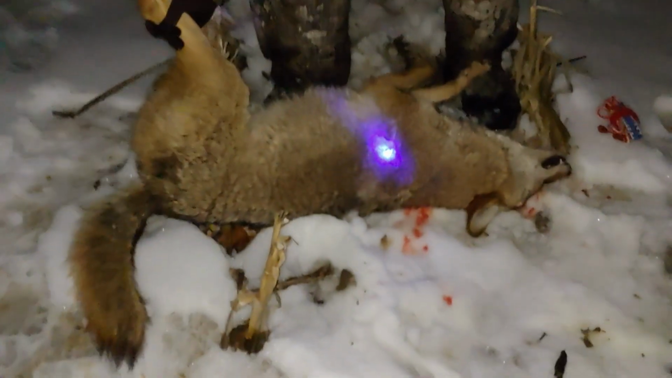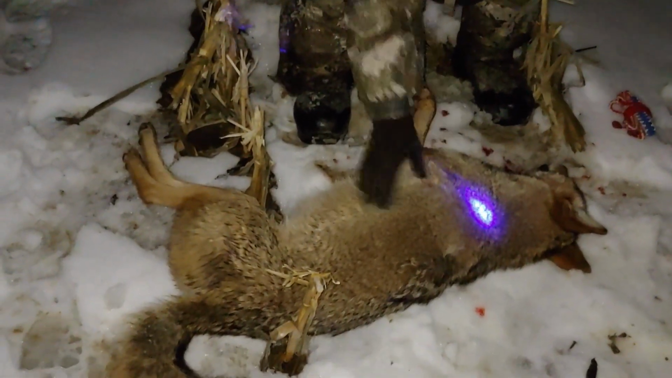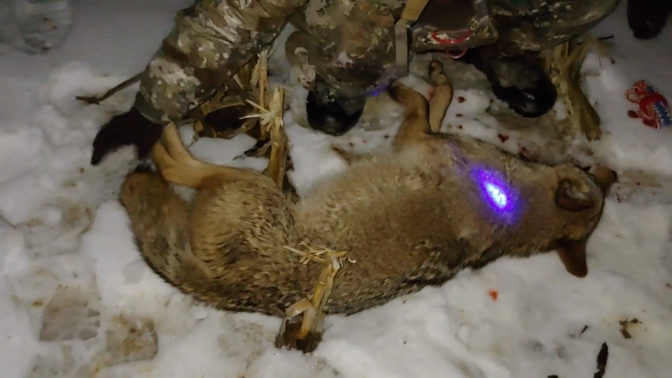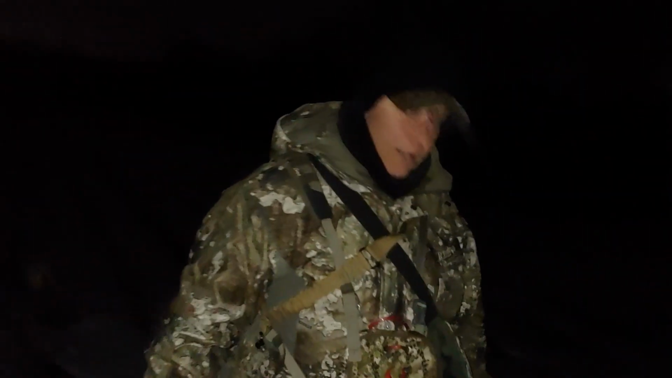I don't know if I can change that, it's a big camera. Coyote, it feels heavy. Yeah. Oh, anyway. I don't know where I had him. Somewhere there. Anyway, big coyote. Decent tail. Yeah, it might be going to the taxidermist as a display piece.